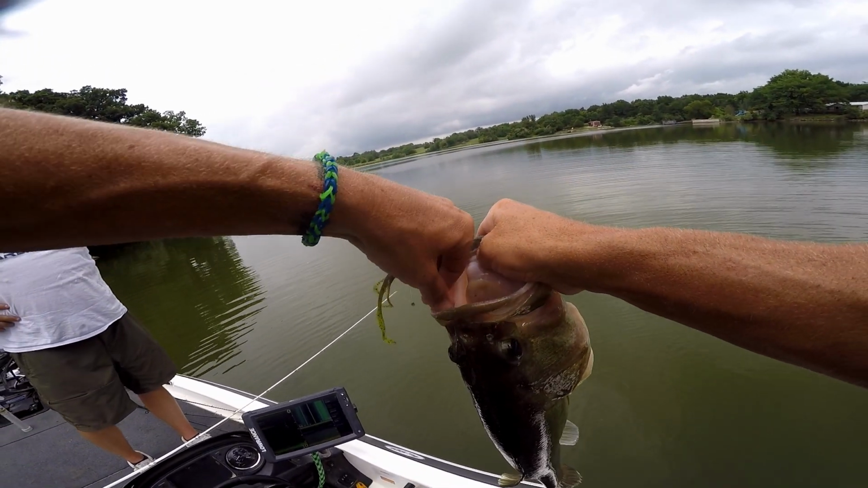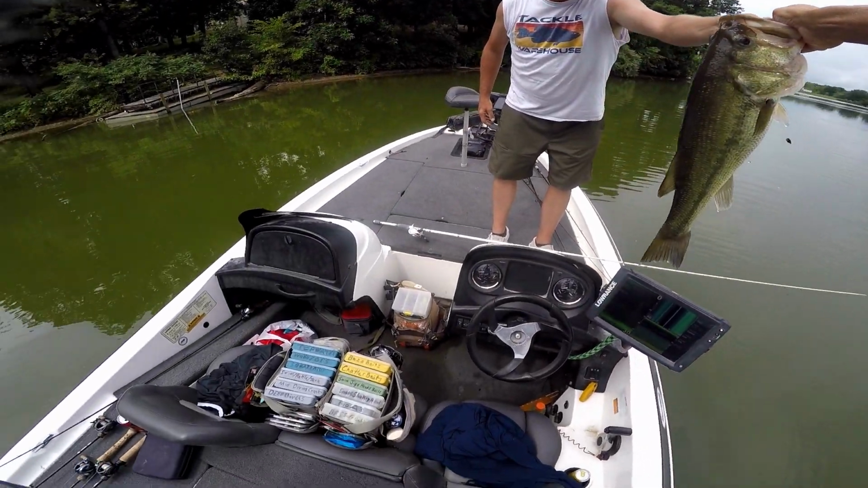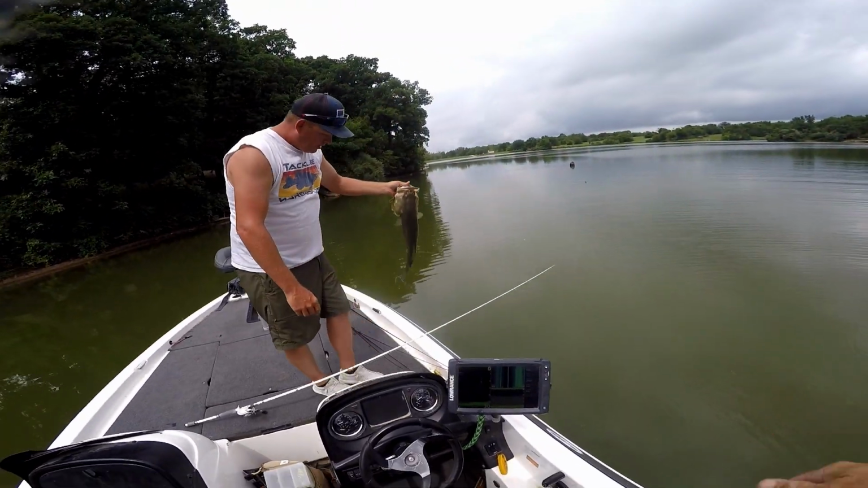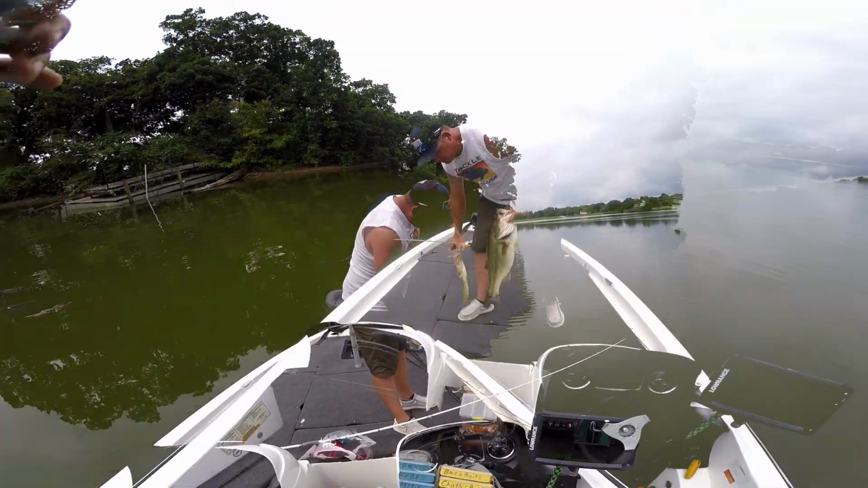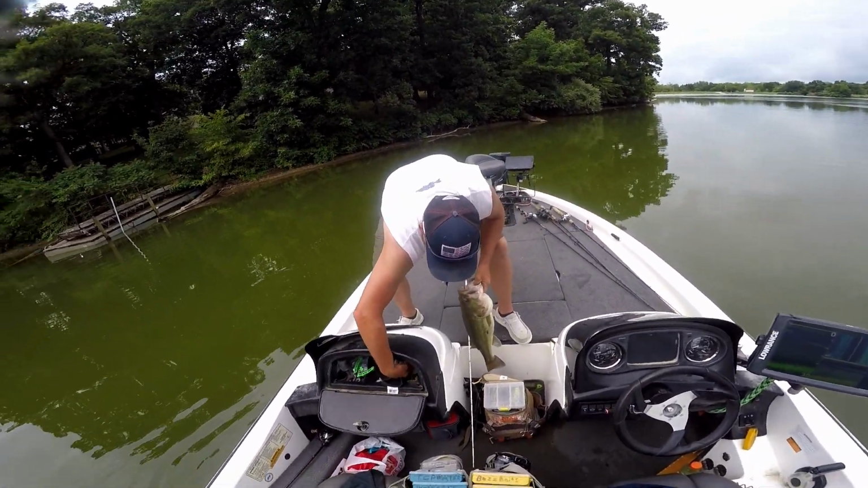There's a brush pile out here. Dude. Here, you get him. Oh my goodness. Got him? Yep. Oh my God, look at that. It's wrapped up in there. Yeah, I know. That's a tough one. That is a giant, dude. Get your pliers, get him unhooked. We'll see what he weighs.